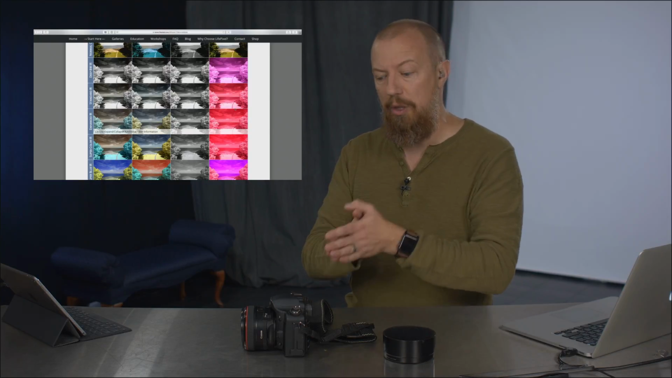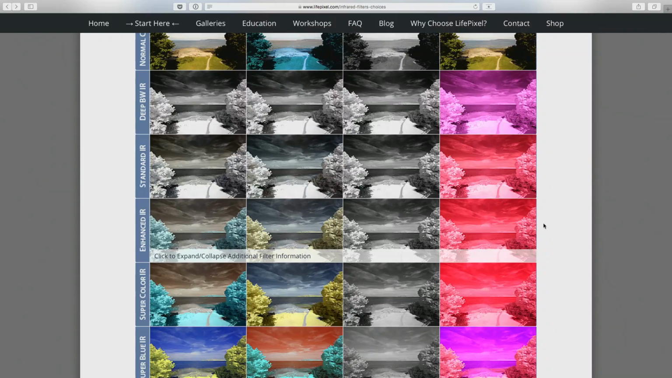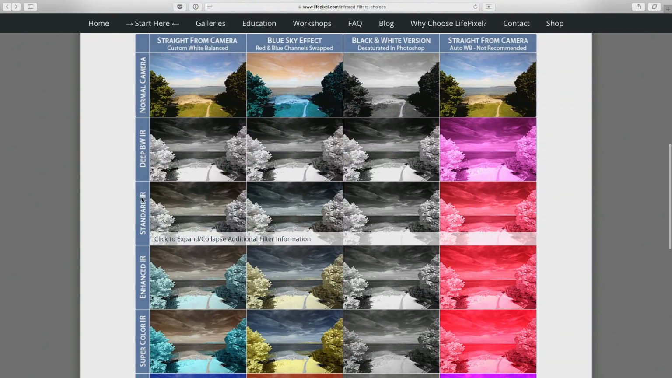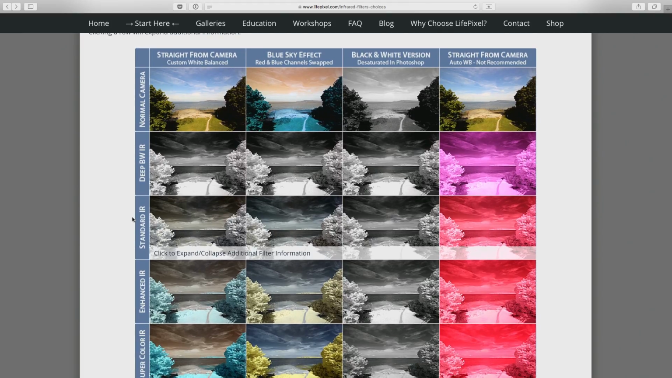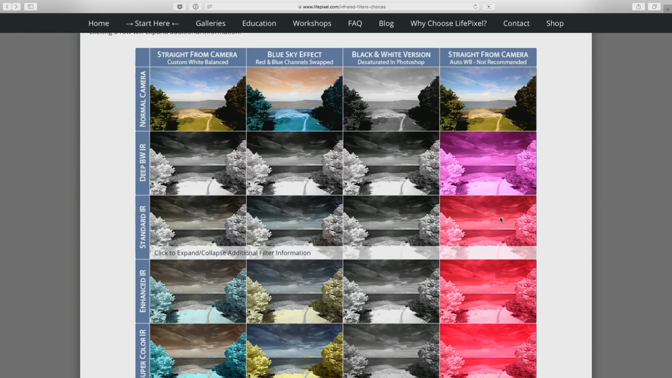And it's interesting to see the difference in result, just what you see on the back of the camera when you do it right versus don't do it right. And you can see that right here. I'll focus on this one here. This is standard IR, the standard infrared. So here's straight from the camera, auto white balance. That's the one on the right. Let me zoom into that. Pure red right there.